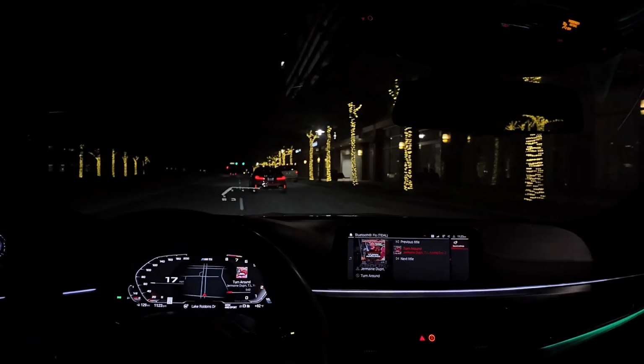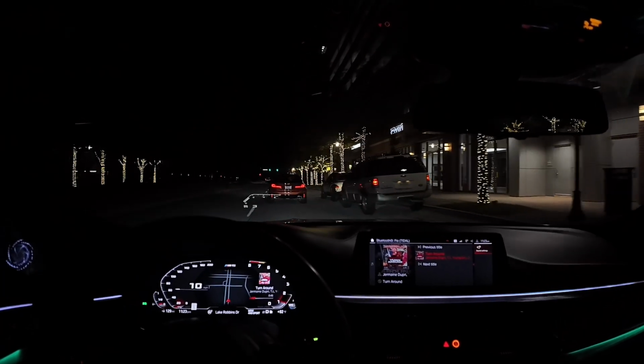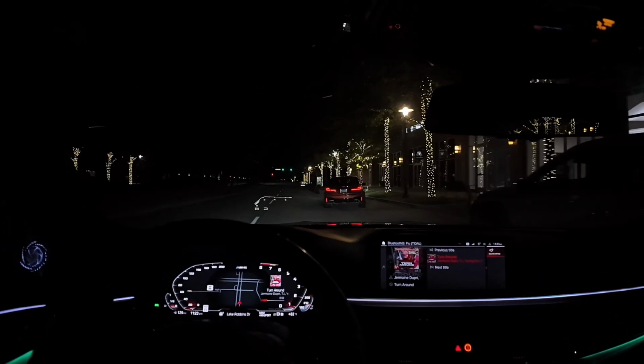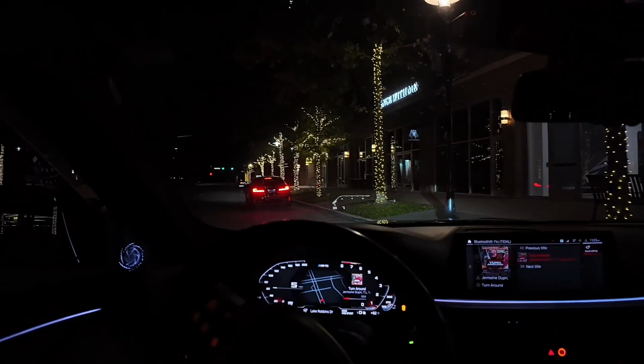Yeah, I want to make sure I get it right though, and take my time and not have to rush through content and stuff like that. So I'll probably just do it piece by piece. I'm probably gonna do the wheels and the lowering springs first.